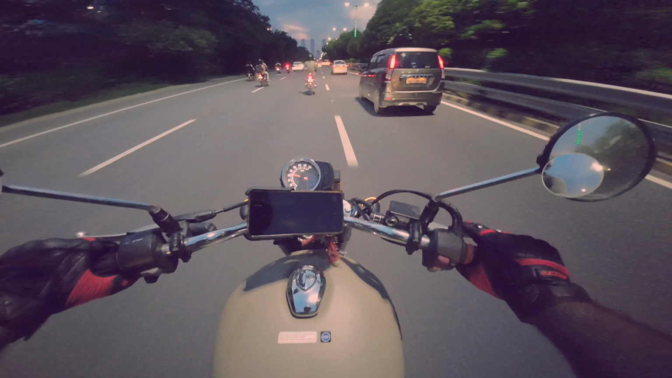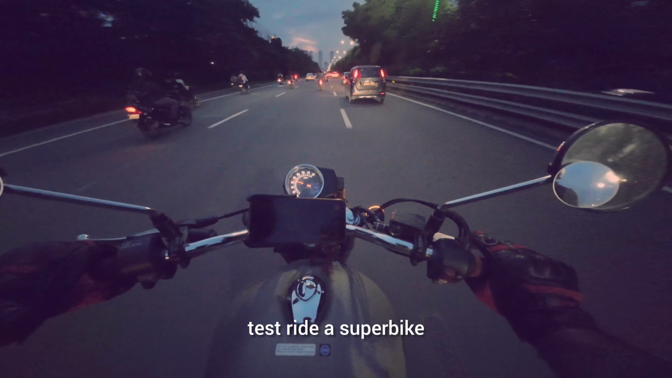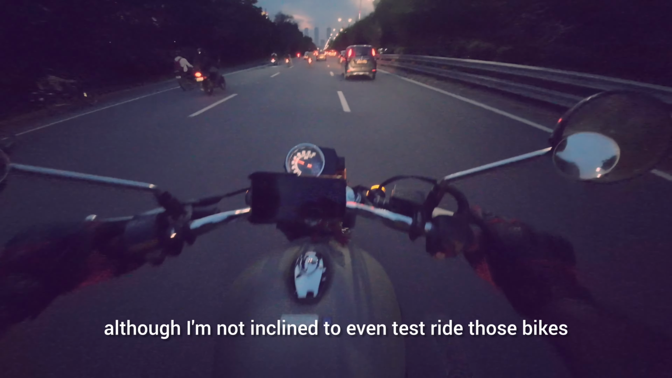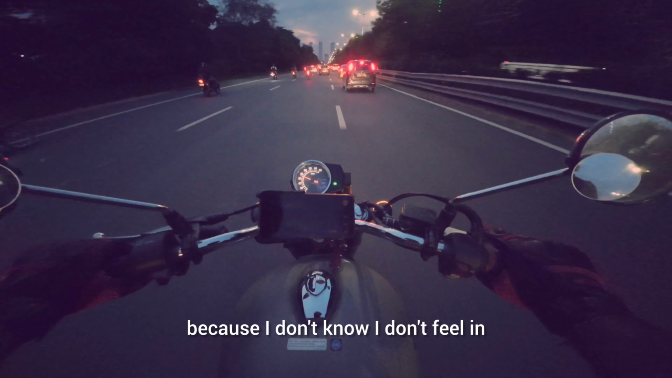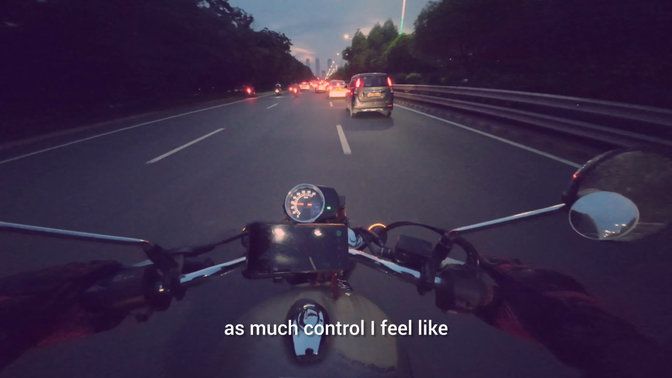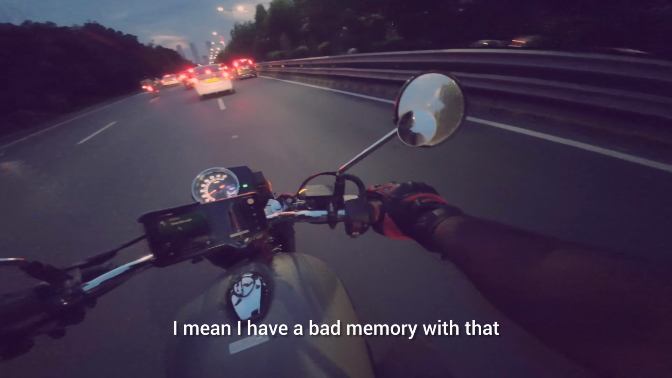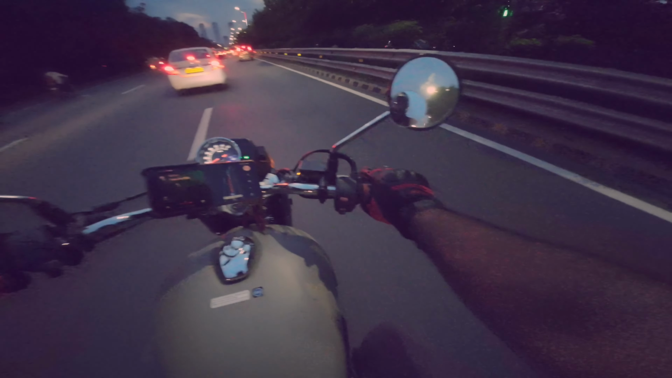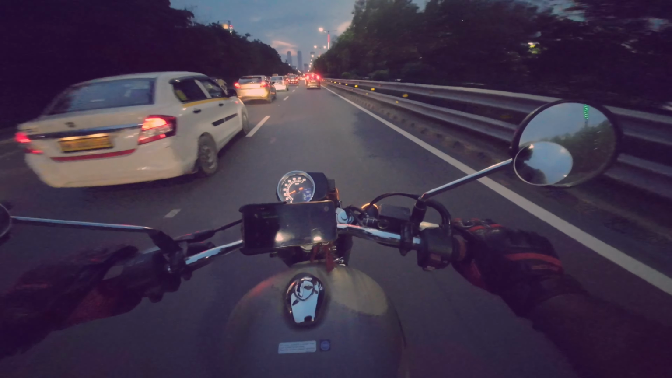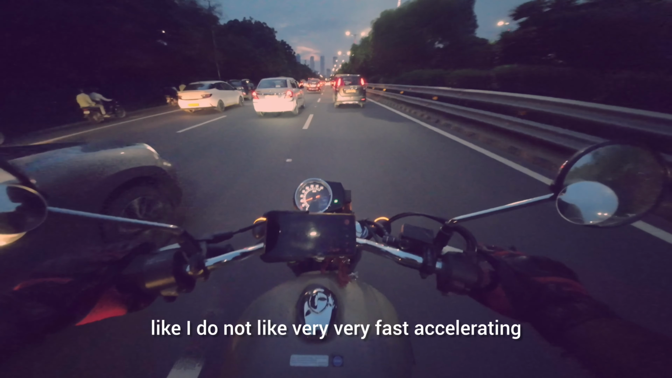Someday, you know, test ride a super bike, although I'm not inclined to even test ride those bikes because I don't feel in as much control. I have a bad memory with that. I do not like very fast accelerating kind of machines.